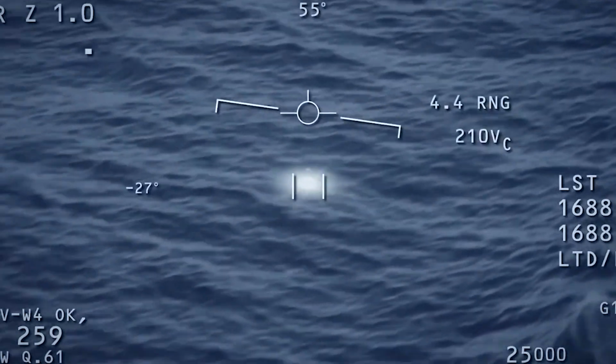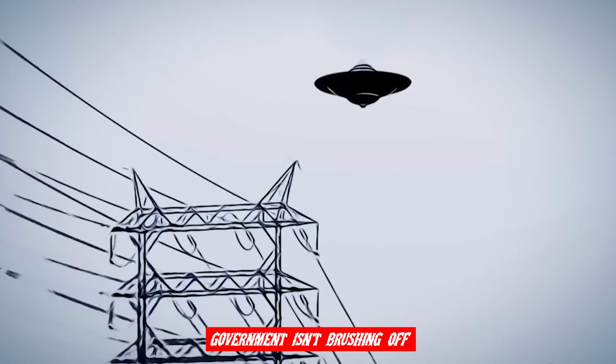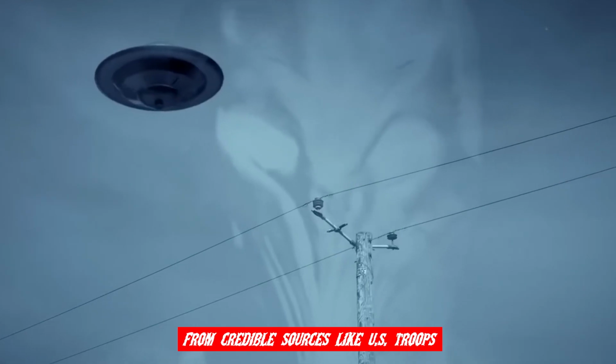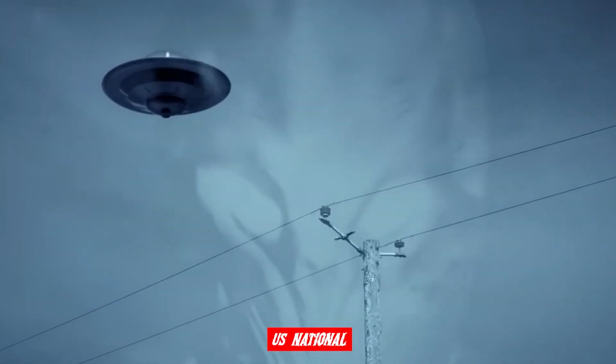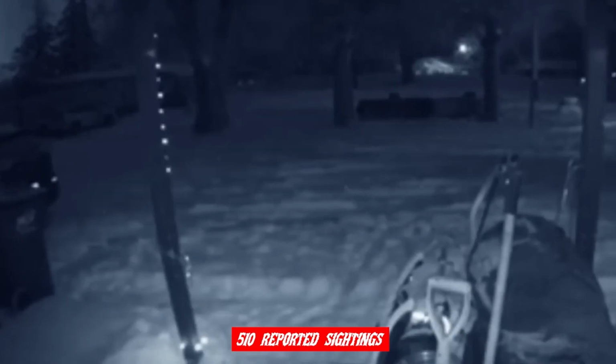Now, let's add some context. In recent years, there's been a shift. The US government isn't brushing off UFO sightings like they used to. In fact, there's been a surge in reports from credible sources, like US troops. A recent report disclosed that the US National Intelligence Office is tracking over 510 reported sightings. That's a sizable jump from the previous year.